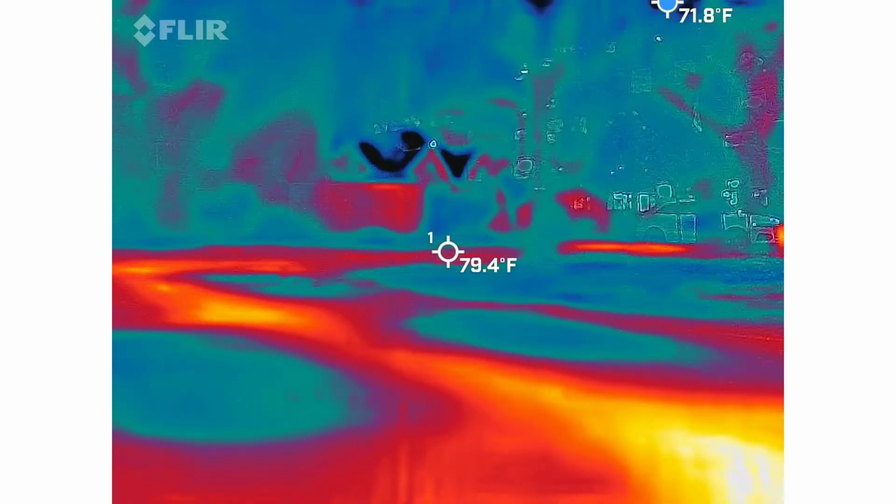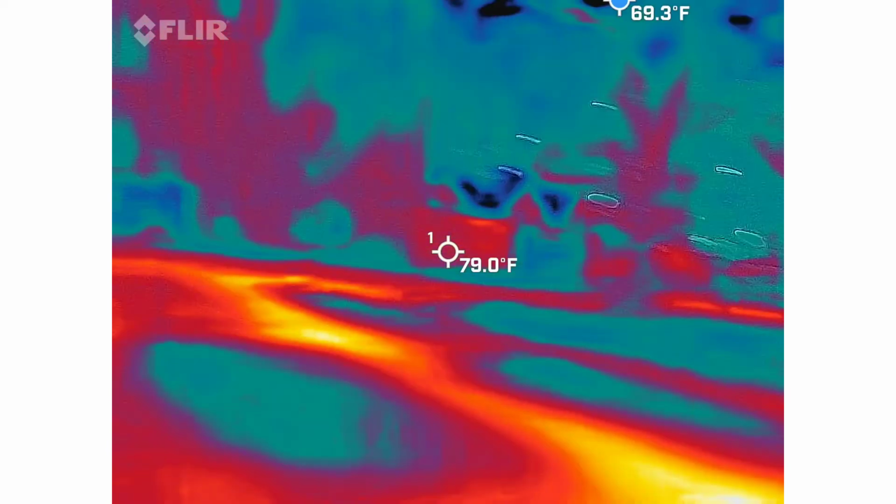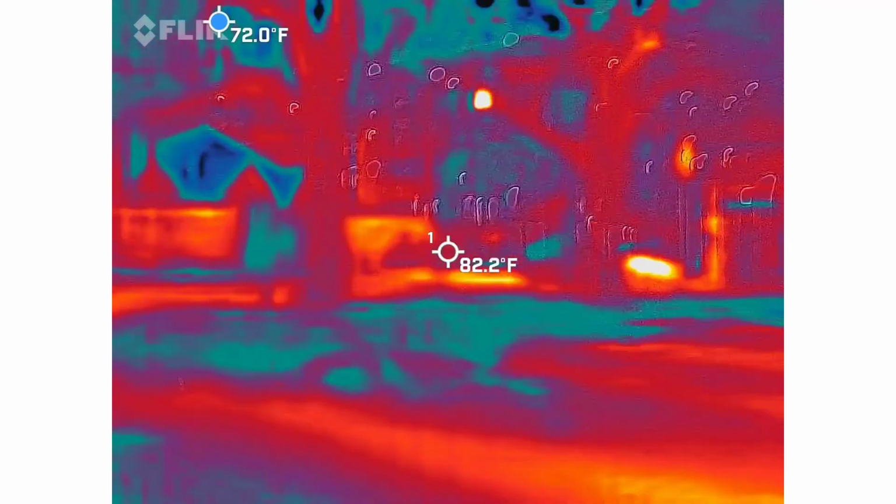Okay. But yeah, I'm going to go chill over there by the wall. Let's get you guys some footage of the front while you're listening. Cool. Again, if other tours are up there, just kind of wait your turn. You guys have the crazy Ghostbuster gear, so they don't.